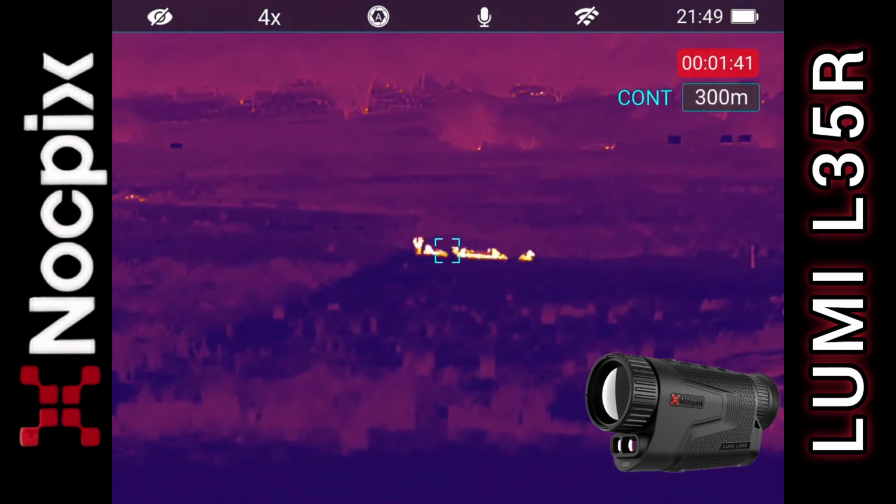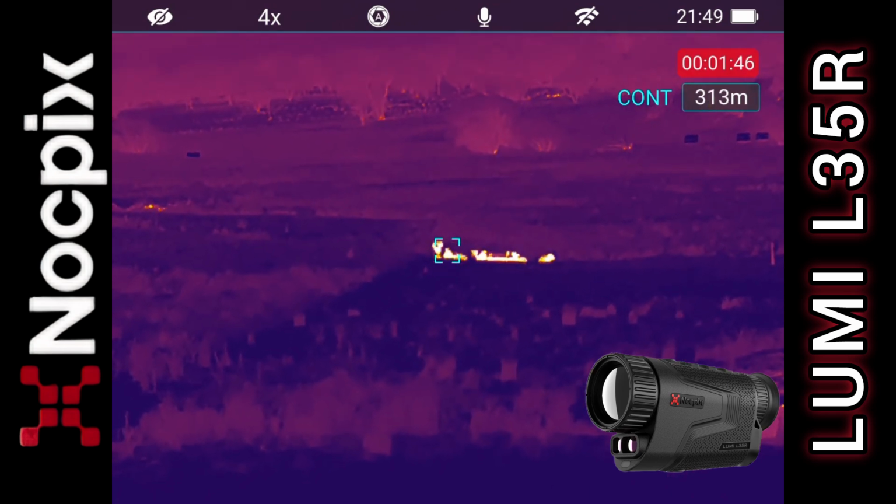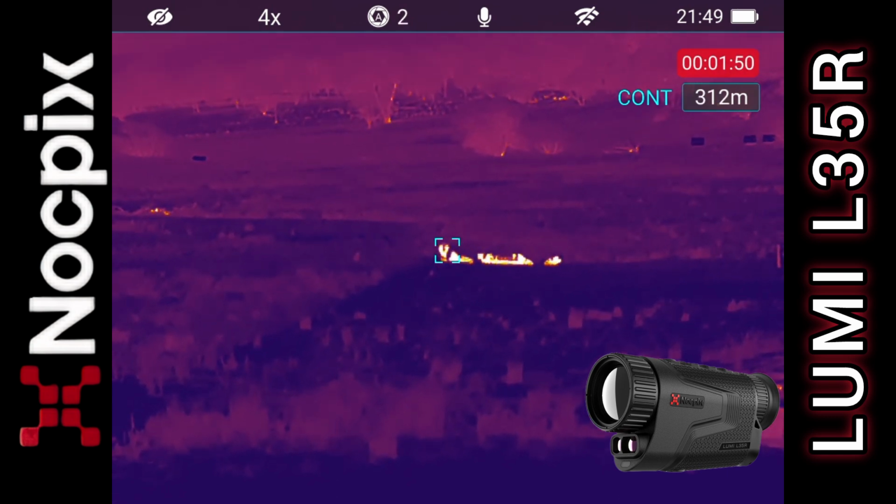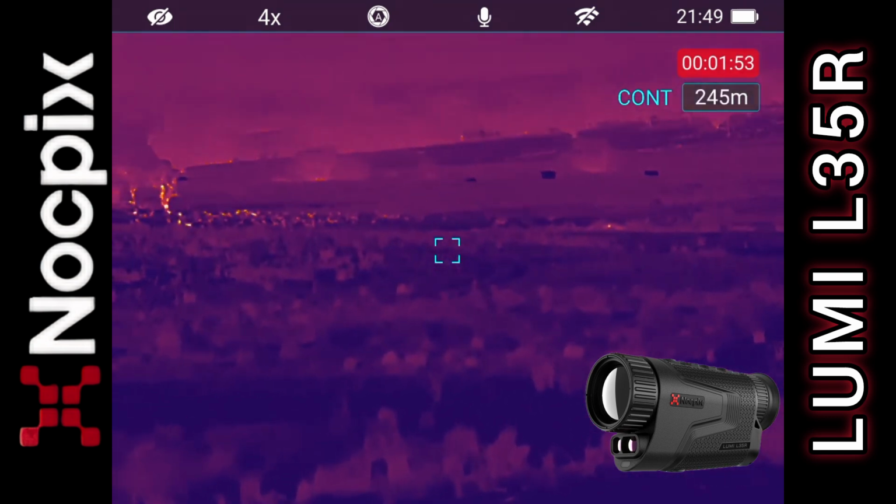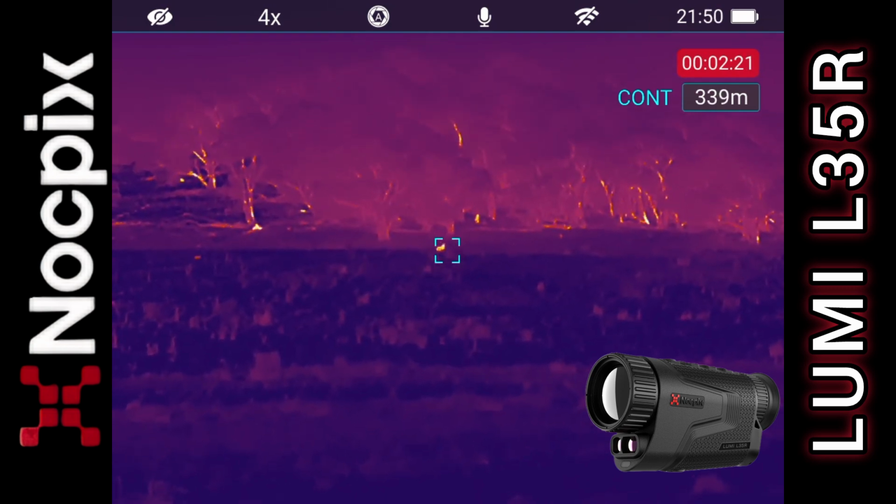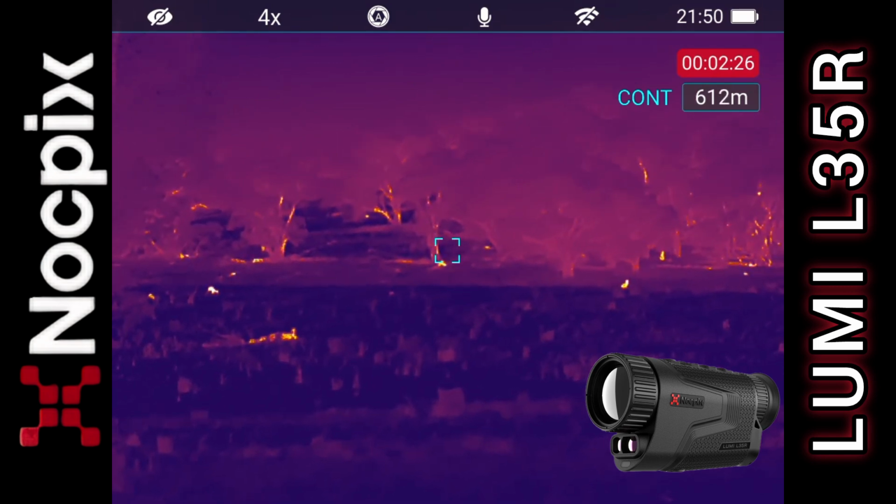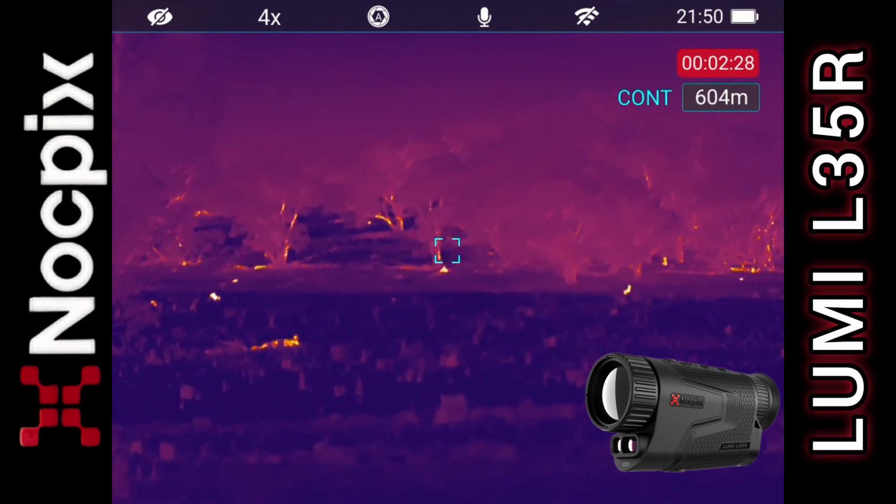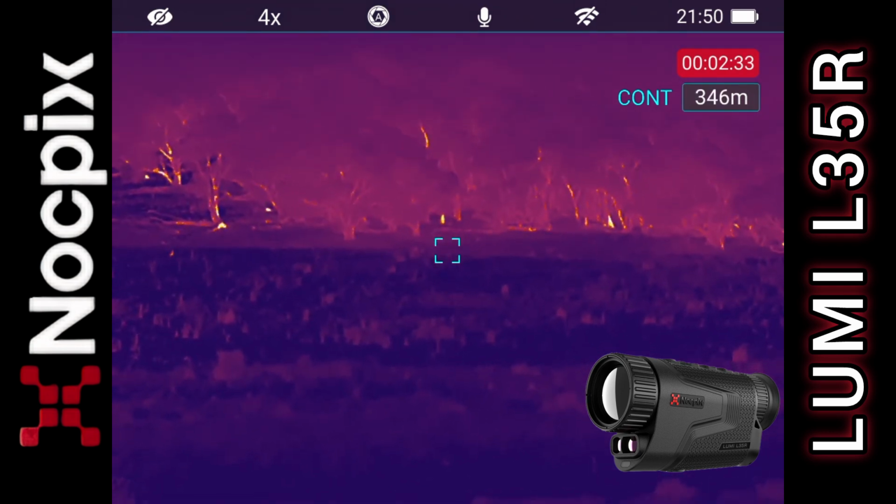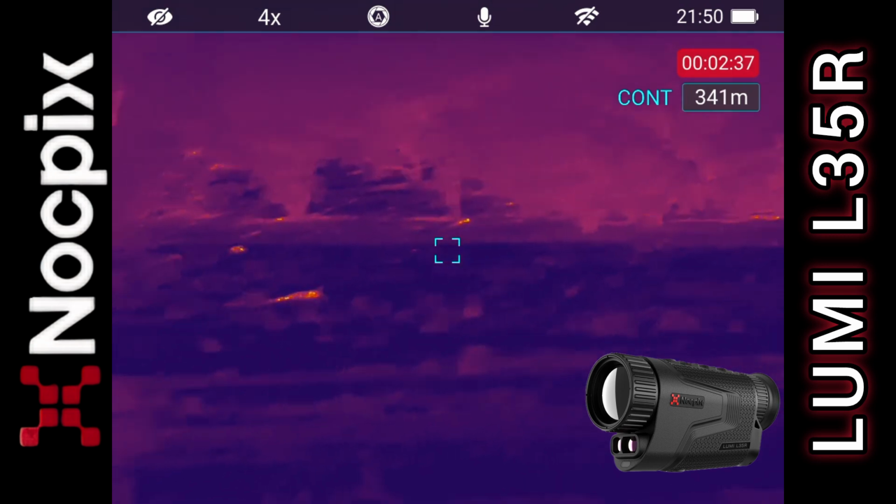Okay. I'm a bit wobbly, but they're about 300 meters away. We have something a bit larger there, could be a couple of roos, 340. Let's go a bit further back. I don't know, I'm getting 600 now, and oh, sorry, I've just seen something there moving. That could be a fox. Just the way it was moving, it could also be a rabbit.